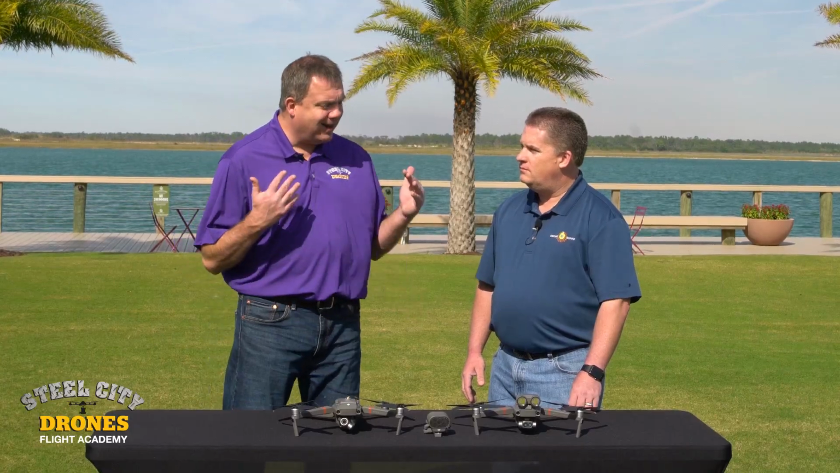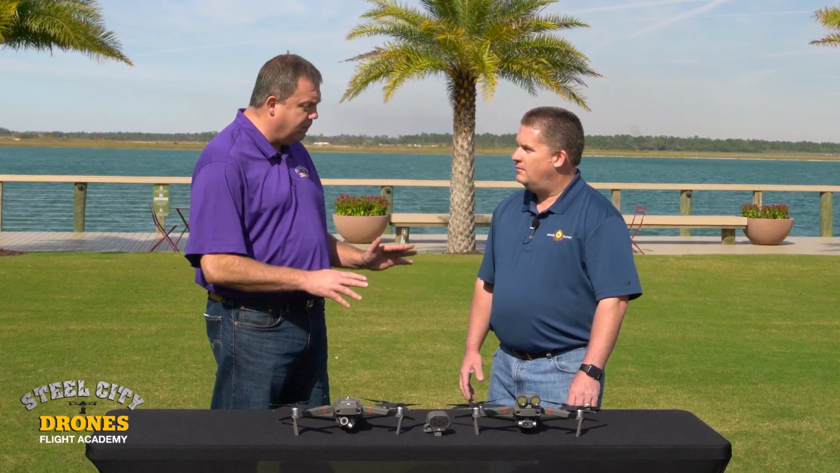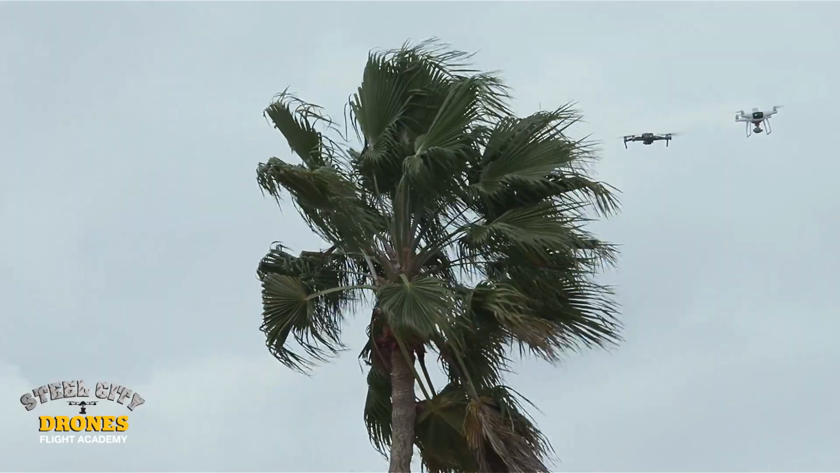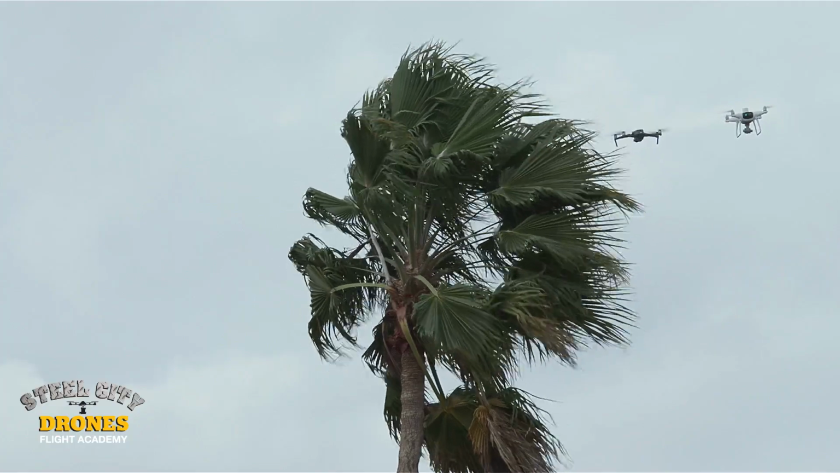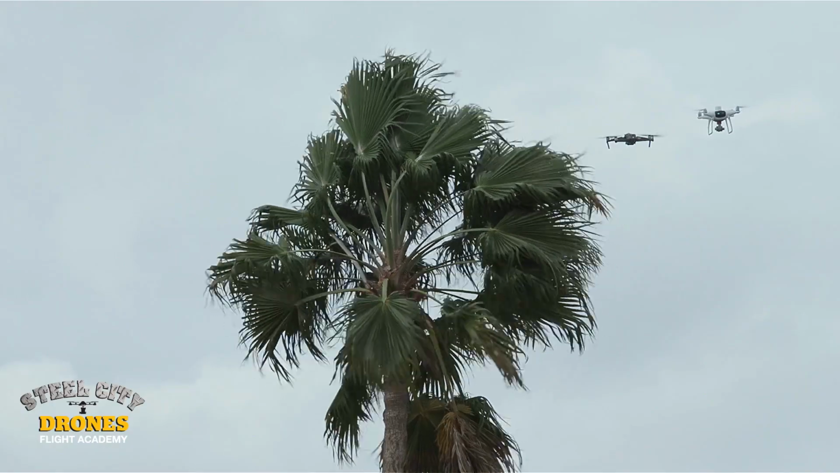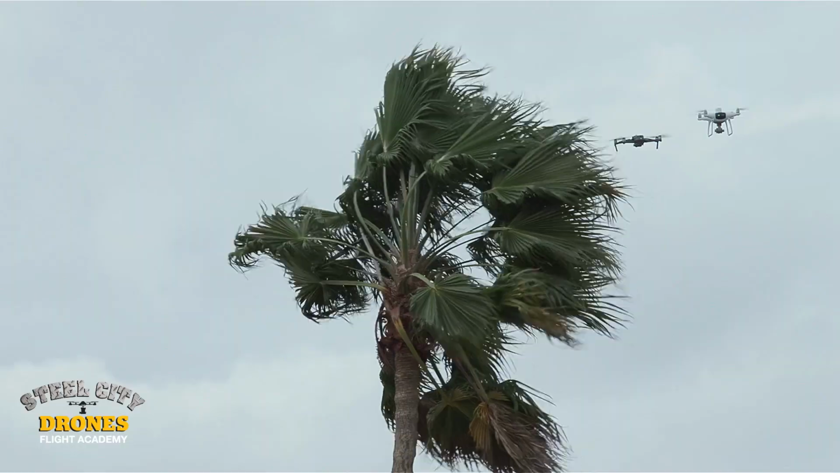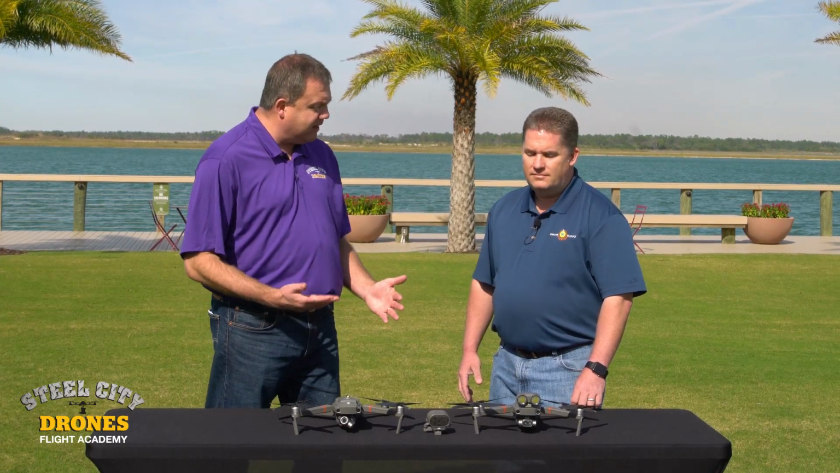So Michael, the very first thing that jumps out at me, the most important attribute that I found to be improved over the original Mavic, is the wind performance. Yeah, it's really good. By far. We have really tested this out in windy conditions here in Florida, where you see palm trees bending. And it held much better, I thought, than the Phantom 4 Pro.